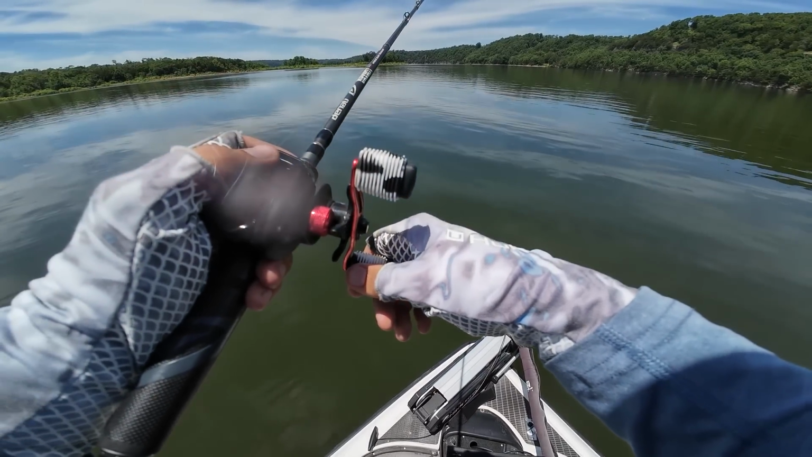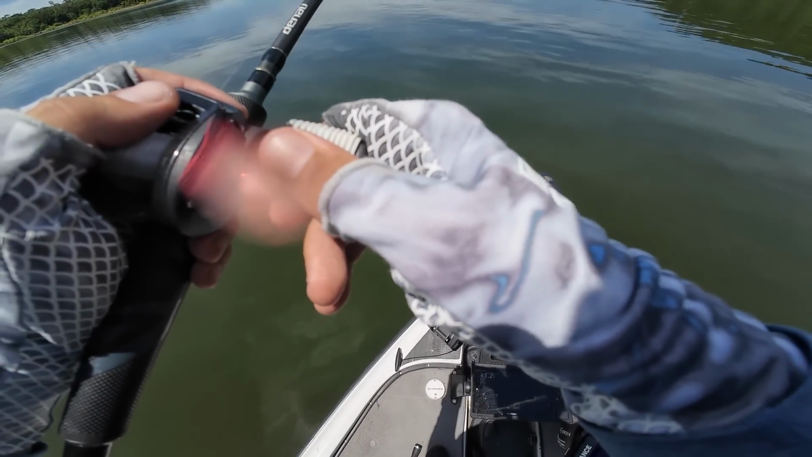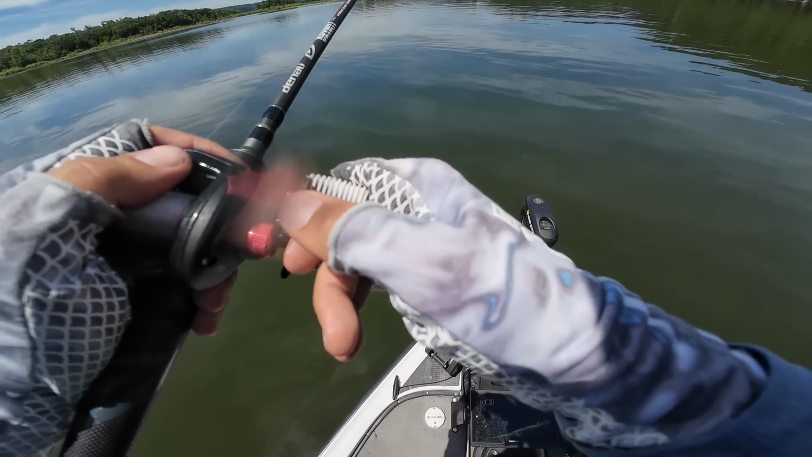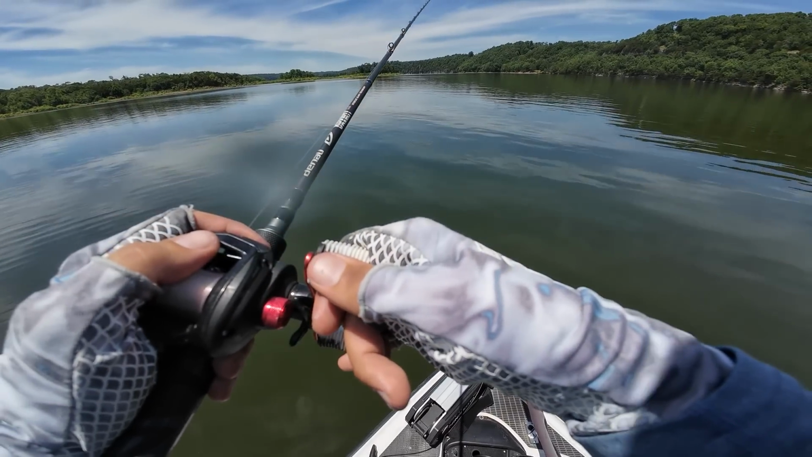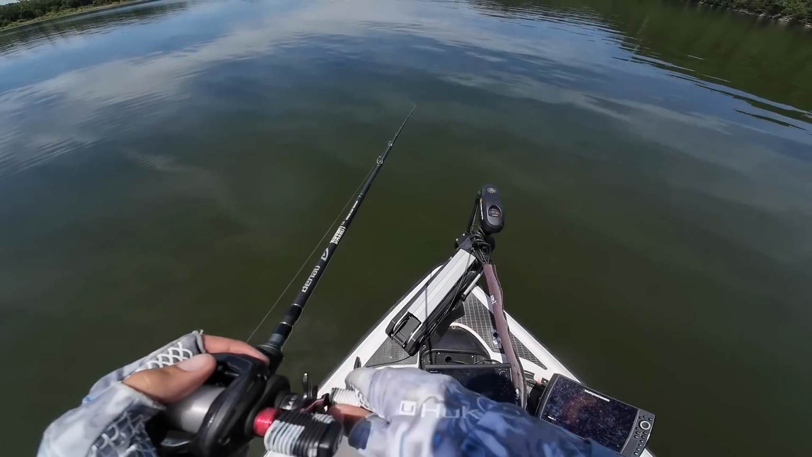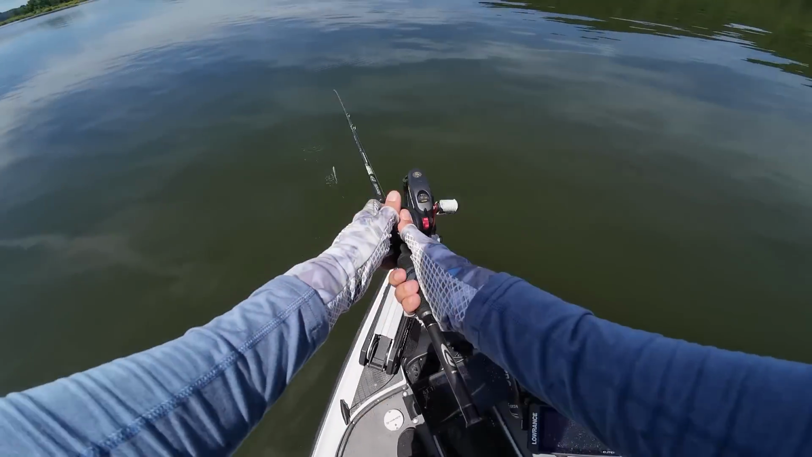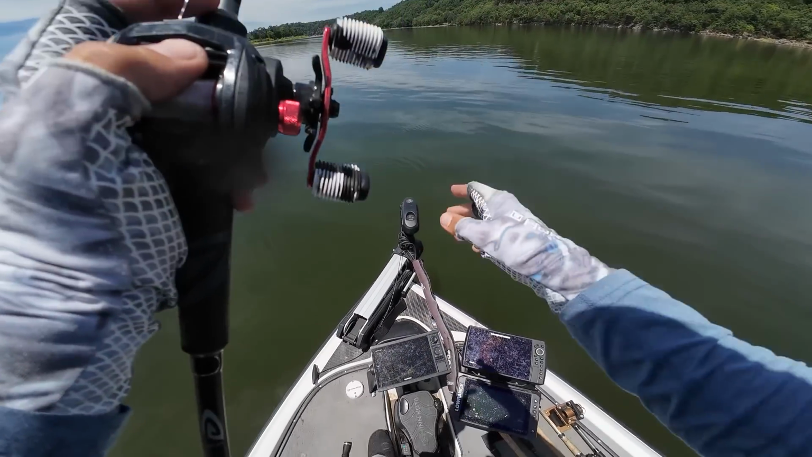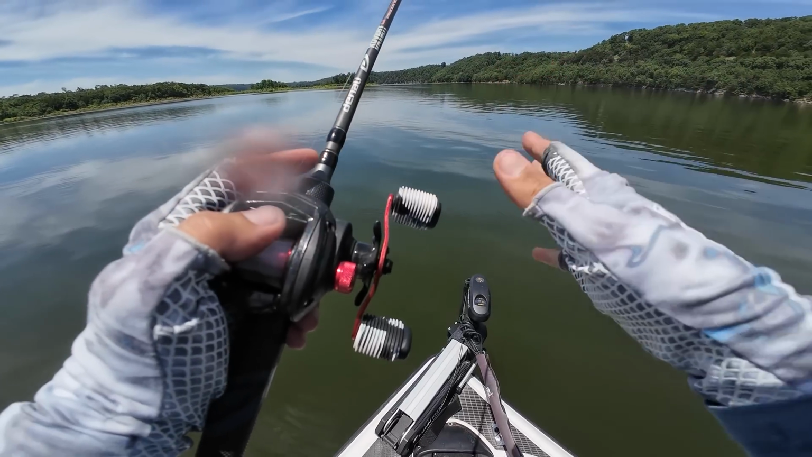One of my really good buddies hasn't caught them as well on this rig, and I always tell him, don't watch it on the Livescope. He did that the other day, and he caught them. I think that is one of my favorite things about this deal: it's not as effective when you're staring at them on the screen. I think a lot of guys don't catch them as well on this rig because they really want to sit there and watch every fish eat it. And that's just not the way this technique works.